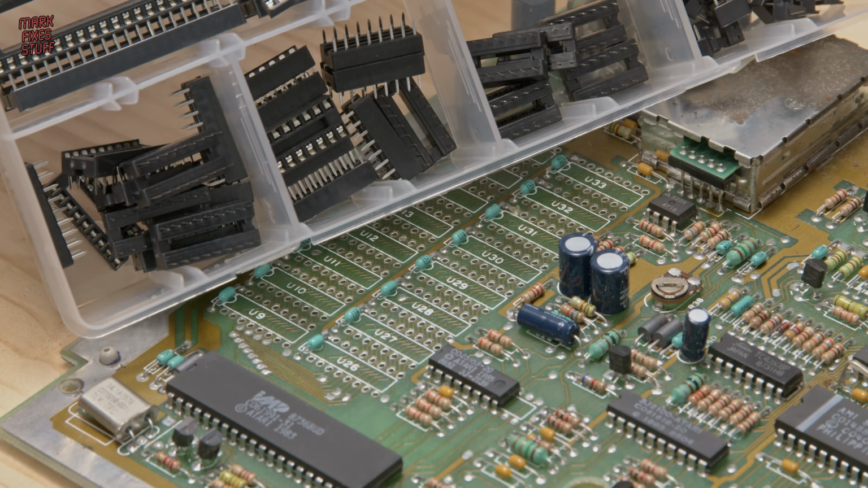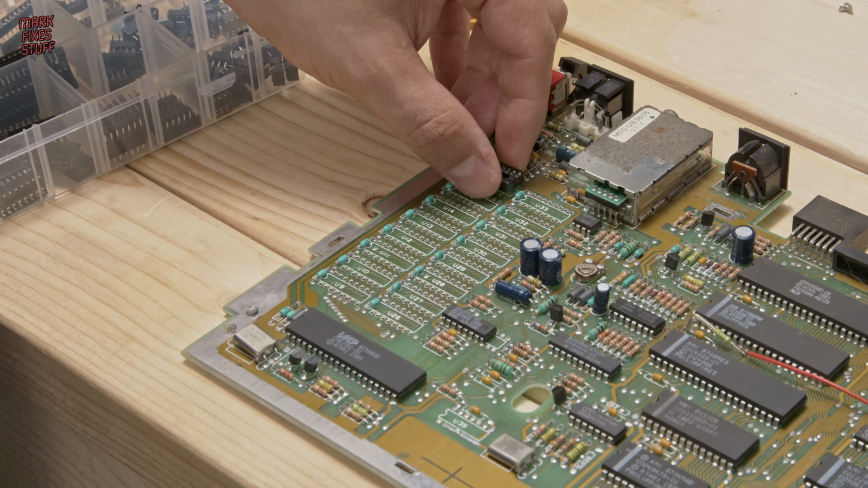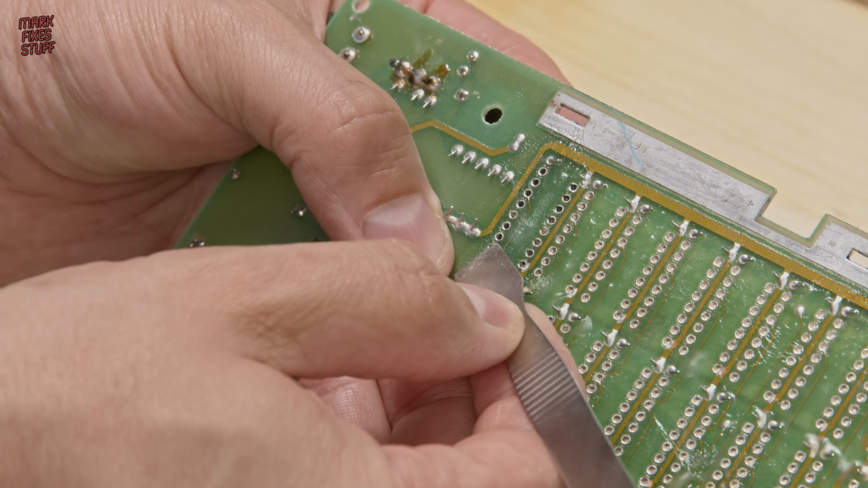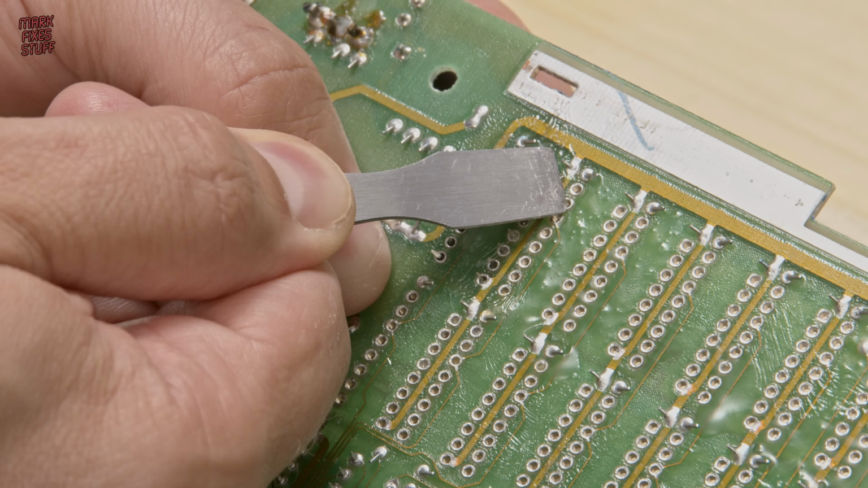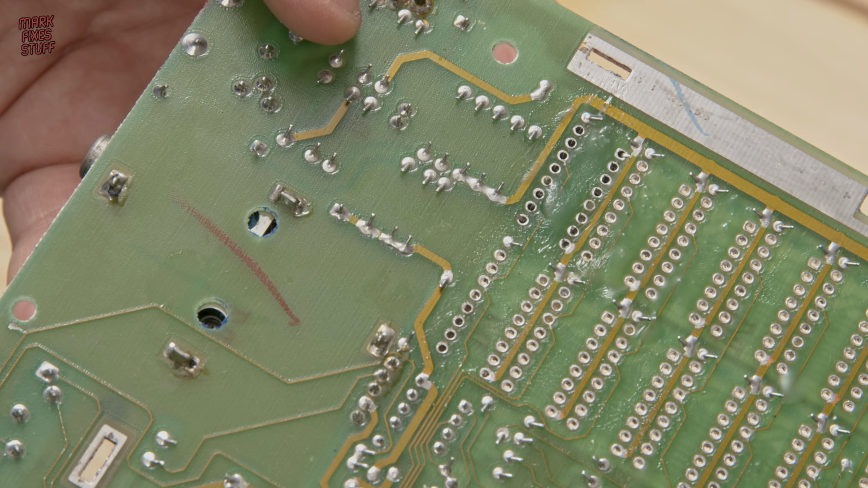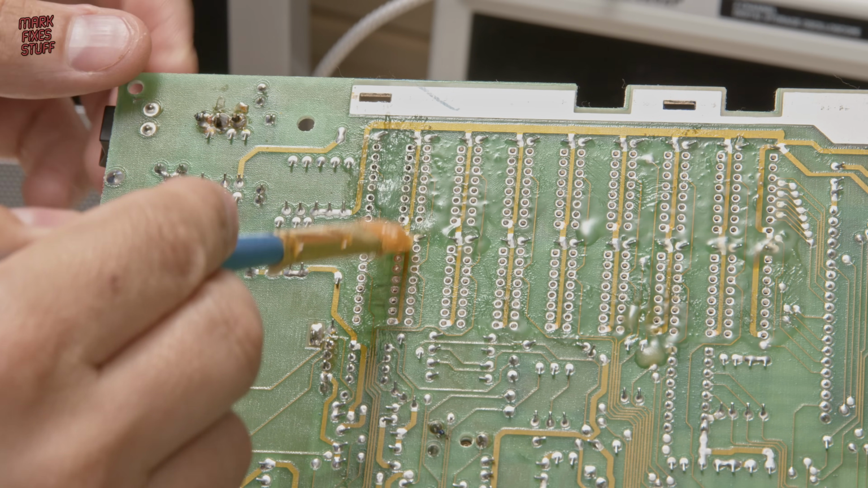Of course, I won't be soldering the RAM straight into the board. That would be incredibly stupid, and as prone as I am to doing incredibly stupid things, not today, Satan. By the way, it's not what it looks like. These aren't marks on the underside of the board, they're actually flux, and I'm only using the very tip of my tool to bend those leads over, just in case you thought I was scratching the underside of the PCB.